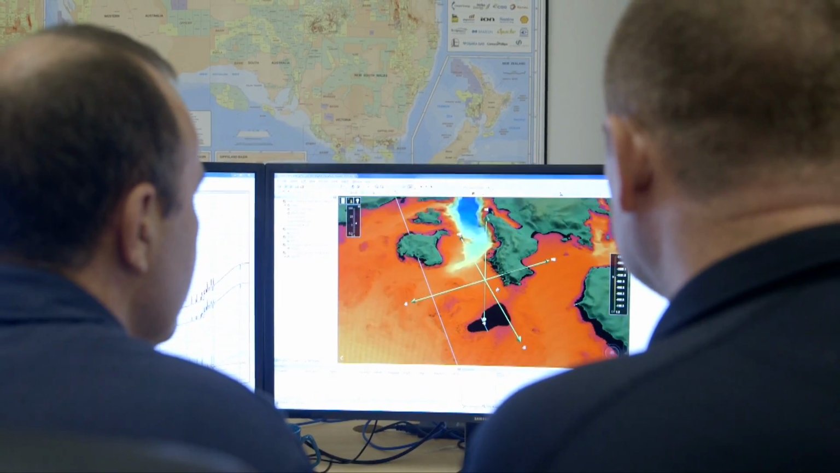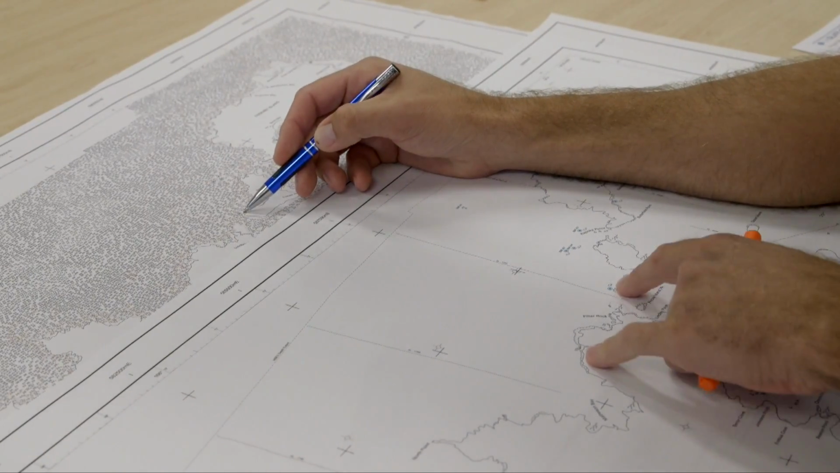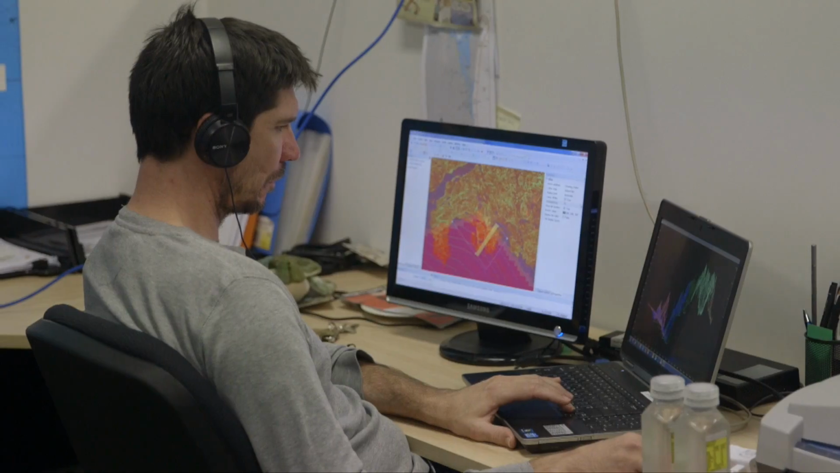The intended timeframe for the project was about 8 weeks from commencement through to completion, and we achieved that both on schedule and without any incidents. During the survey, we collected over 3,700 miles of survey data to be processed and checked and reported to Land Information New Zealand.